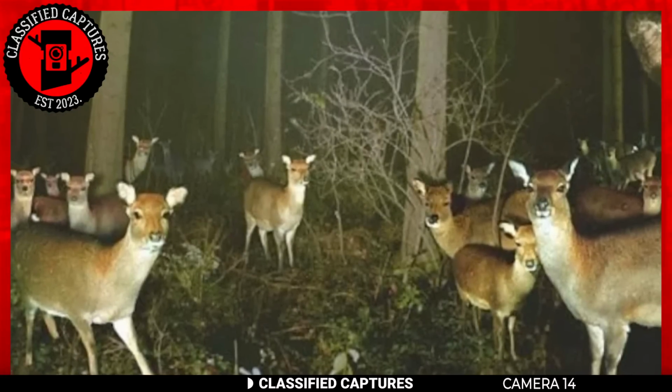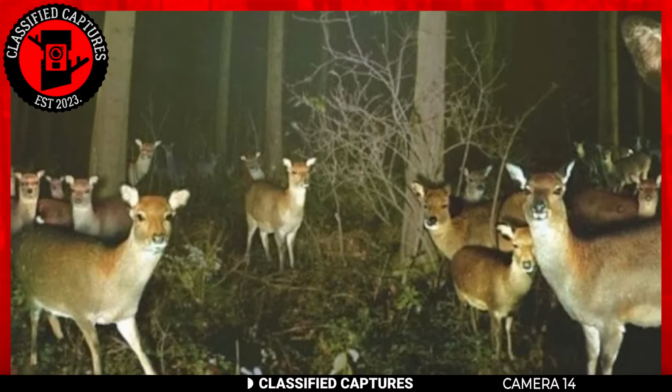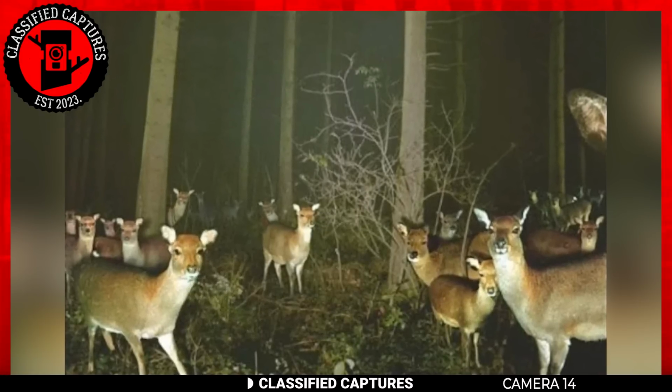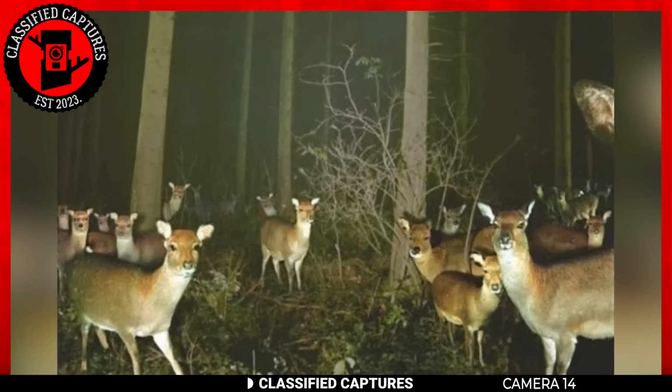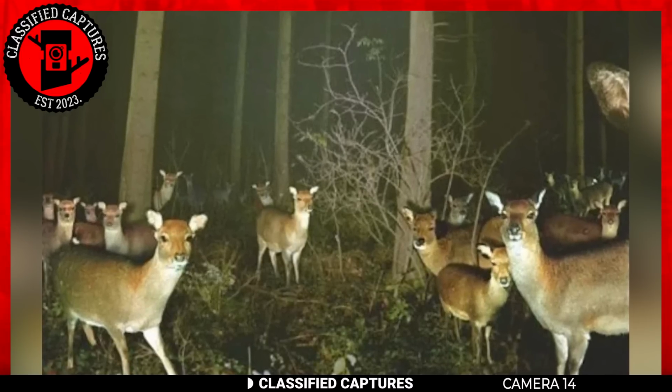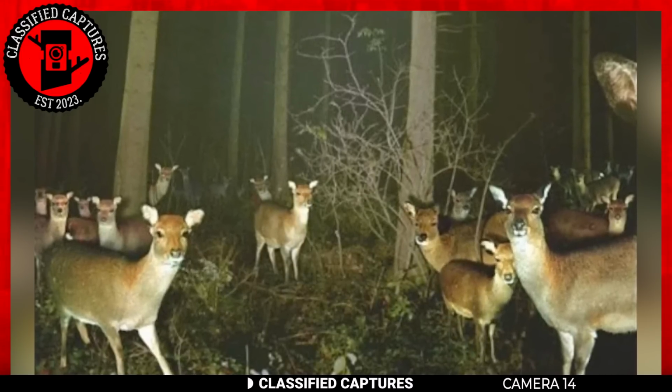Still on deer, have you ever seen a number of them gathered around a trail cam before? Well, we haven't, especially with them all gazing at the trail cam as though they were posing for a group photo. I don't know why this worries me so much. Does anyone else find this peculiar, or is it just me?